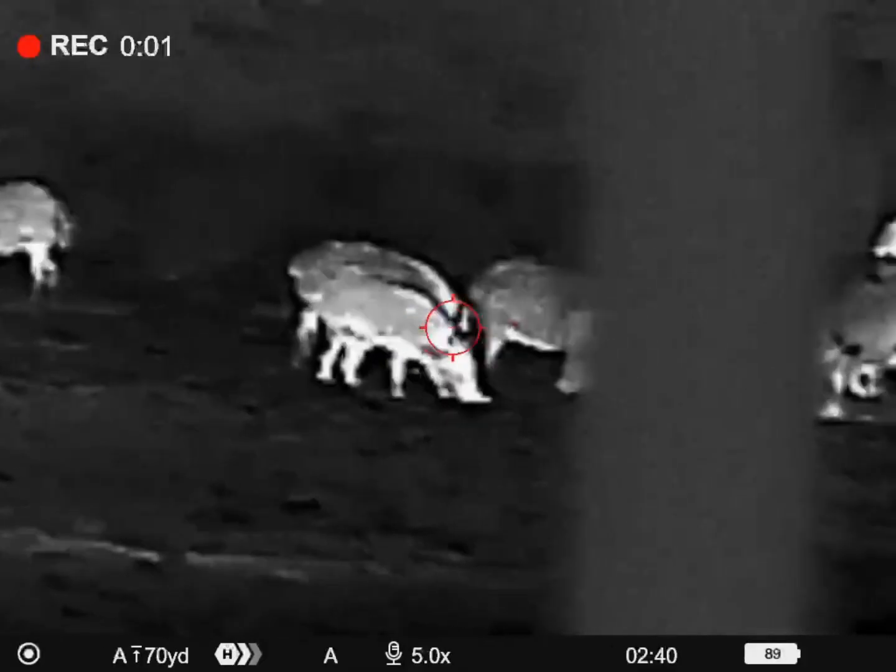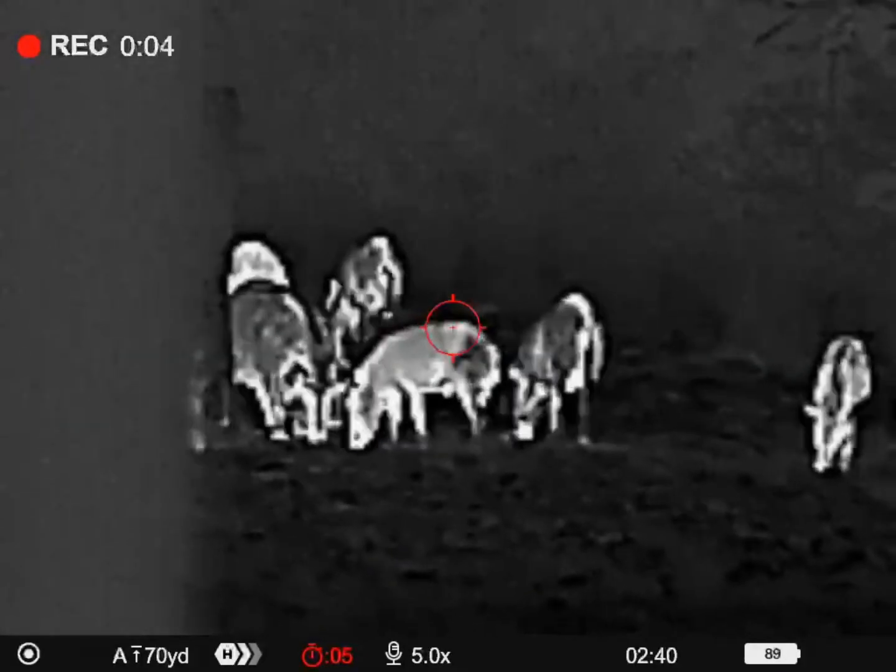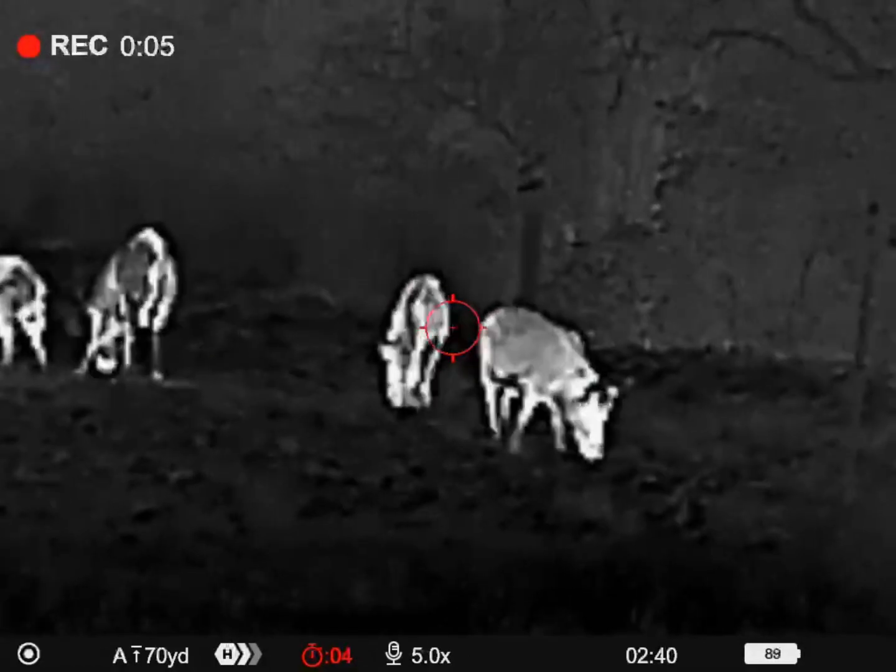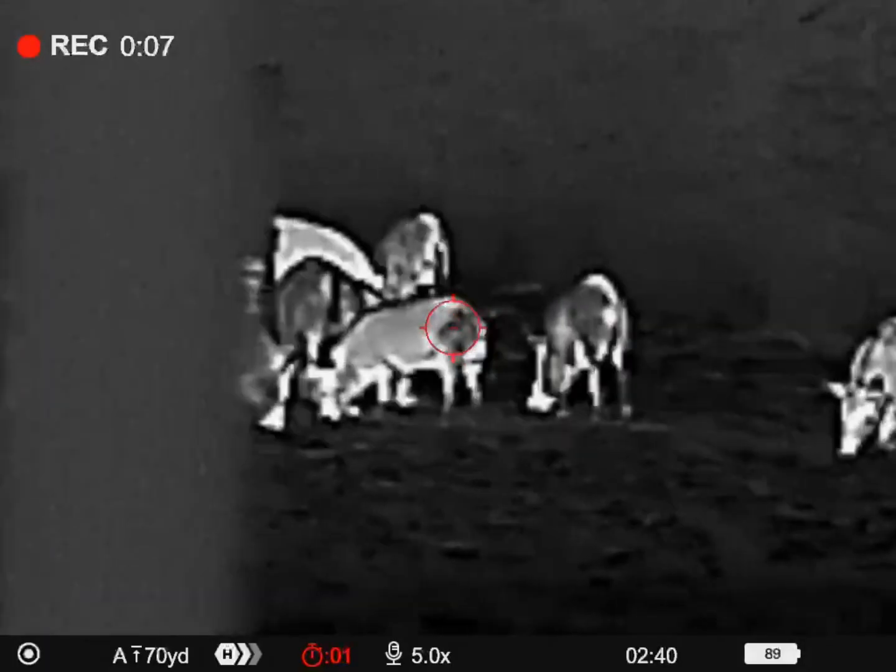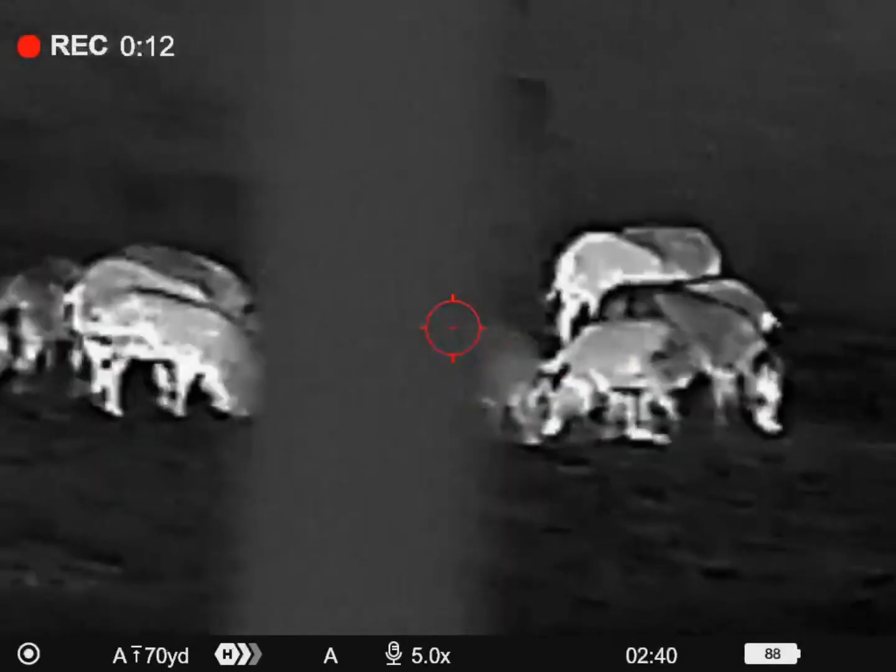This particular video, we tried to get a little bit greedy. Instead of a headshot and dropping the hog on the spot, we took a body shot, to try and get more than one hog with one shot. And of course what that means is you're going to be out in the darkness for a couple hours doing recovery, which is exactly what happened with this particular hunt.